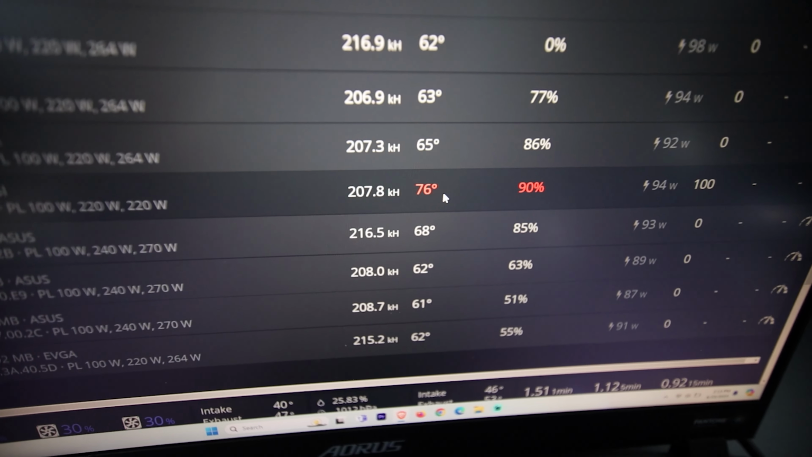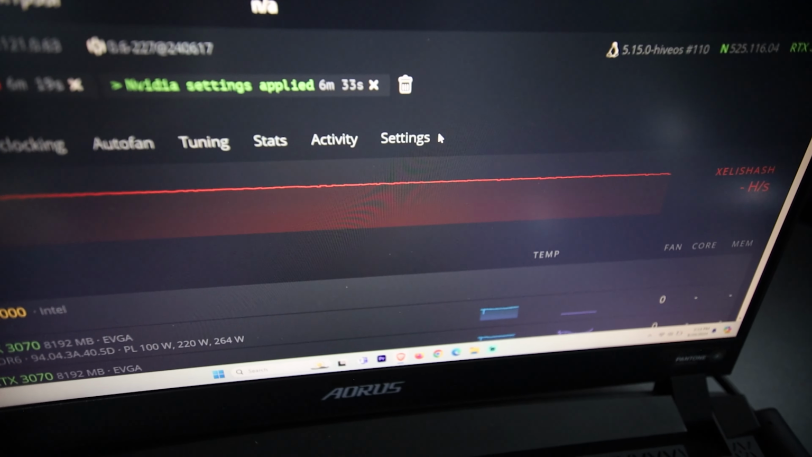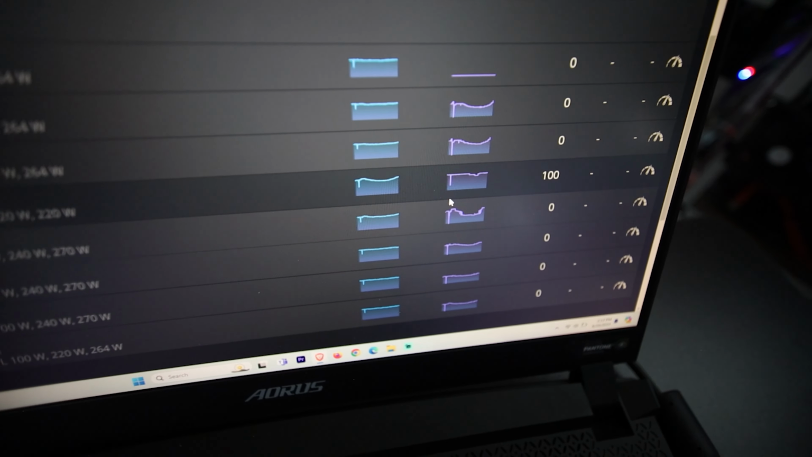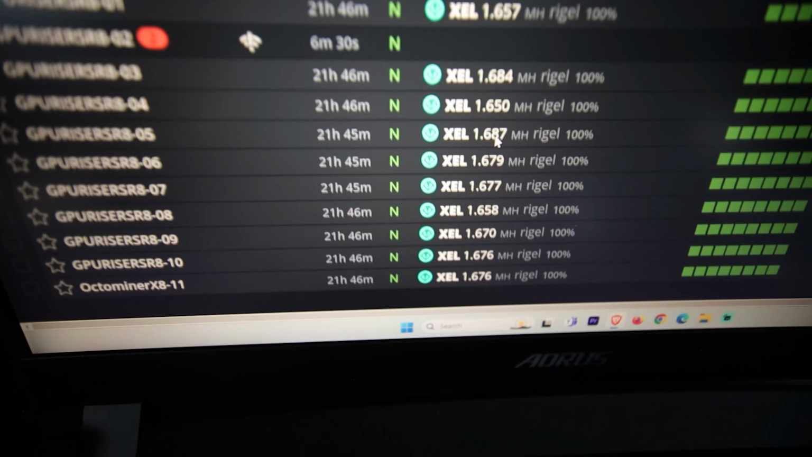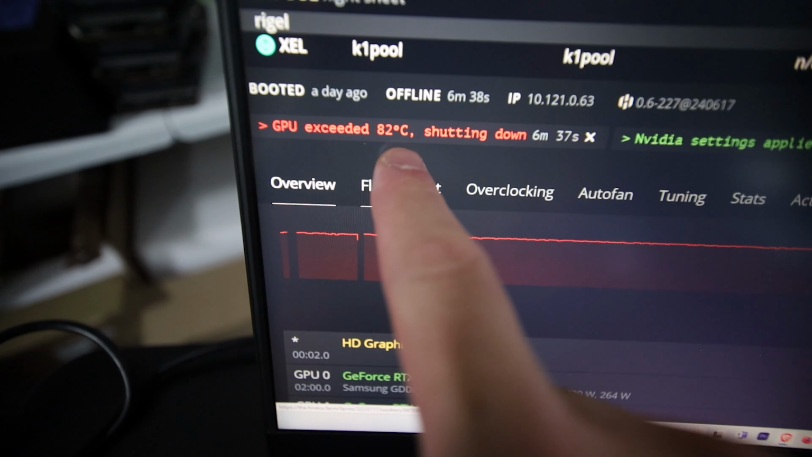Okay, we're back at the laptop. I just want to see if the temperature dropped on this GPU or not. Let's press F5, and let's see. Oh, it died. Okay. What? It stopped mining. Let me go back. Did this whole rig just die? Oh no. I changed the fan speed and the whole rig went down. GPU exceeded 82 degrees Celsius, shutting down. Oh, are you kidding me?